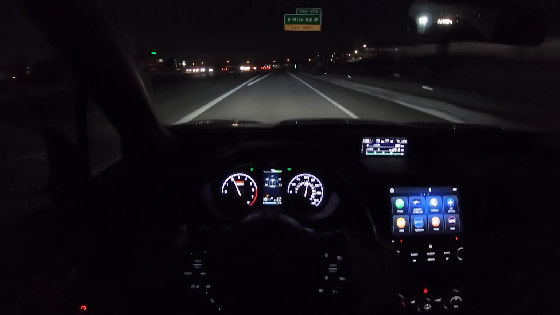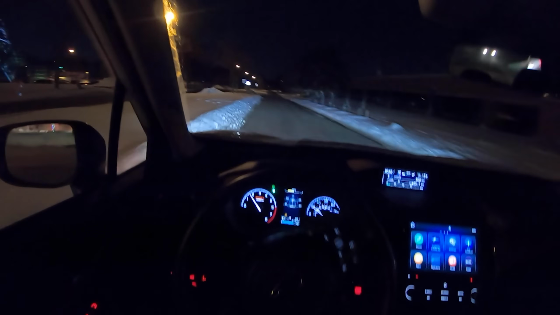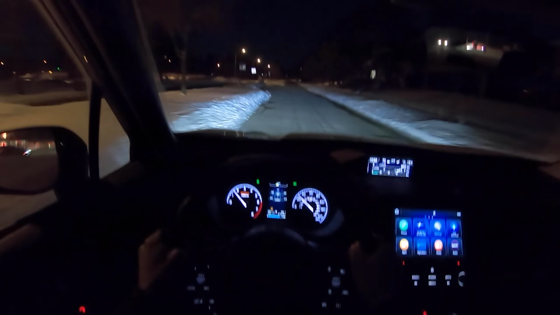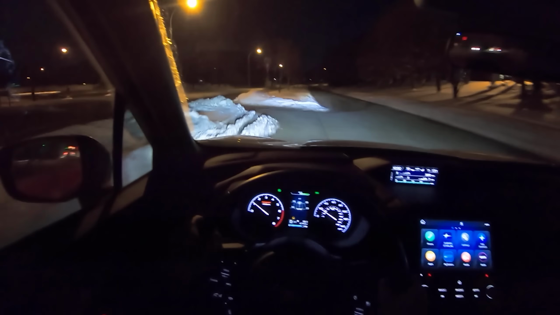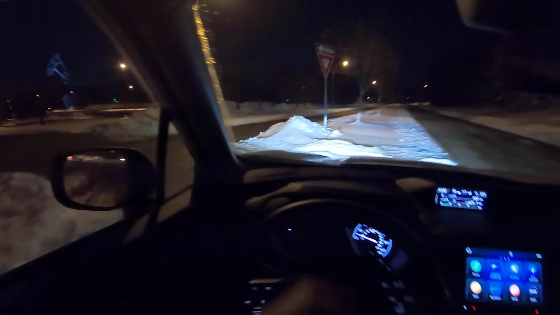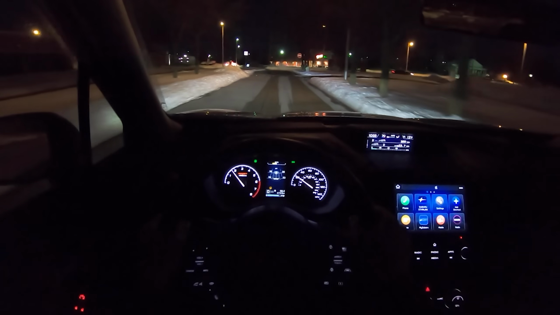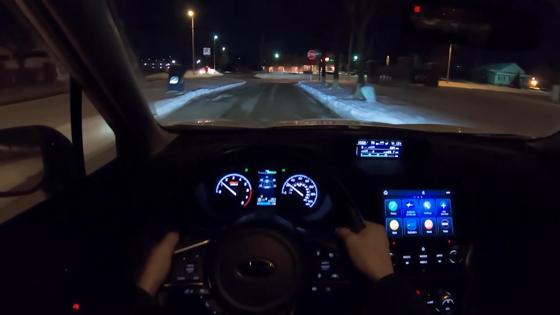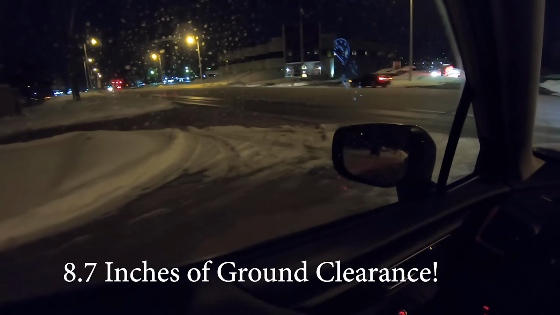But really, who are we fooling? This is still a CVT. Really nice turning radius in this too. I'll show you guys that here. You kind of get the feeling that this car could crawl over objects and obstacles that most vehicles on the road wouldn't be able to handle, short of an SUV or something like that. And I think you have the ground clearance to do it. I don't know the exact numbers, but I'll throw them in the description.